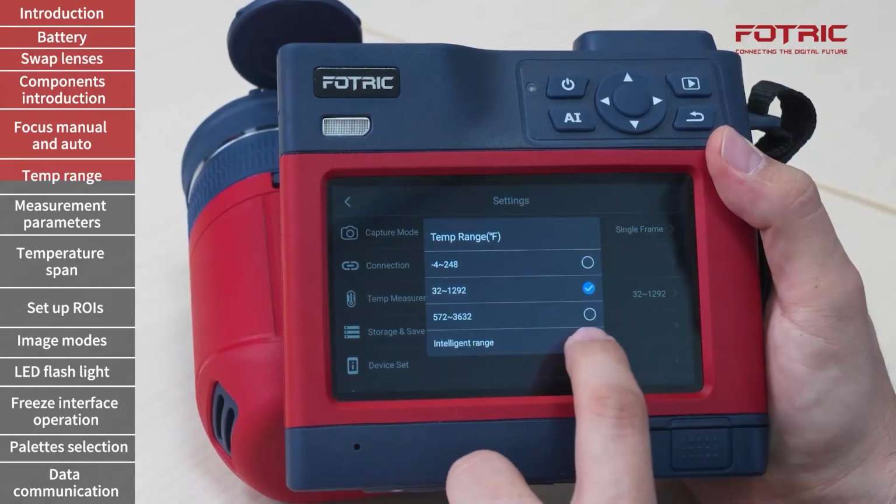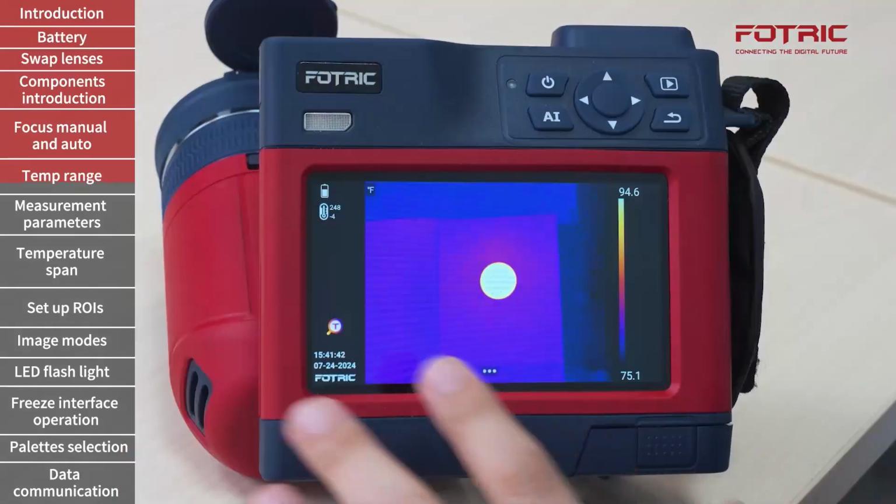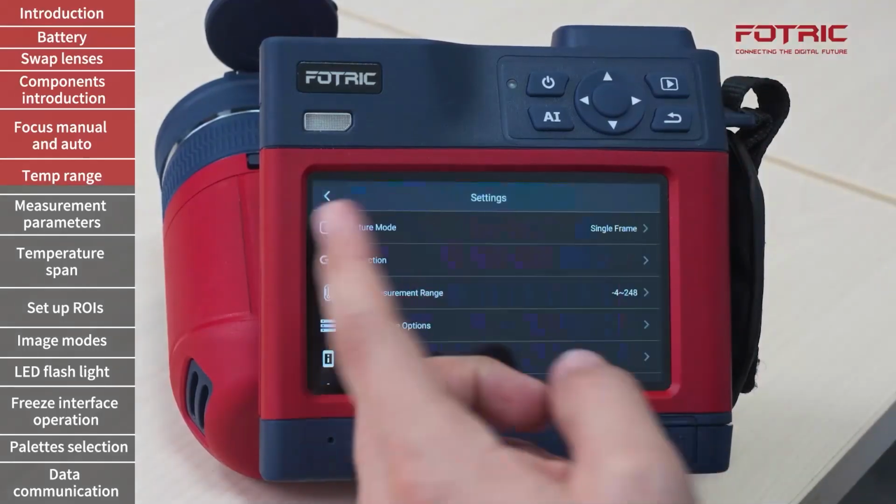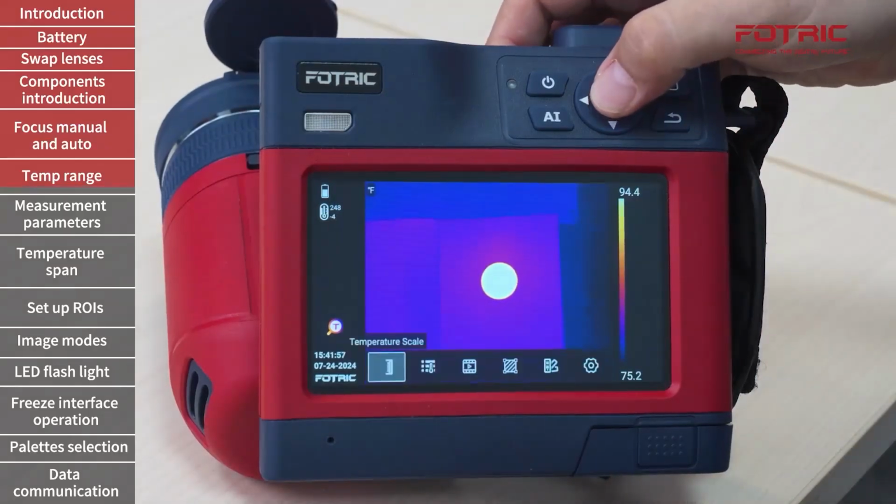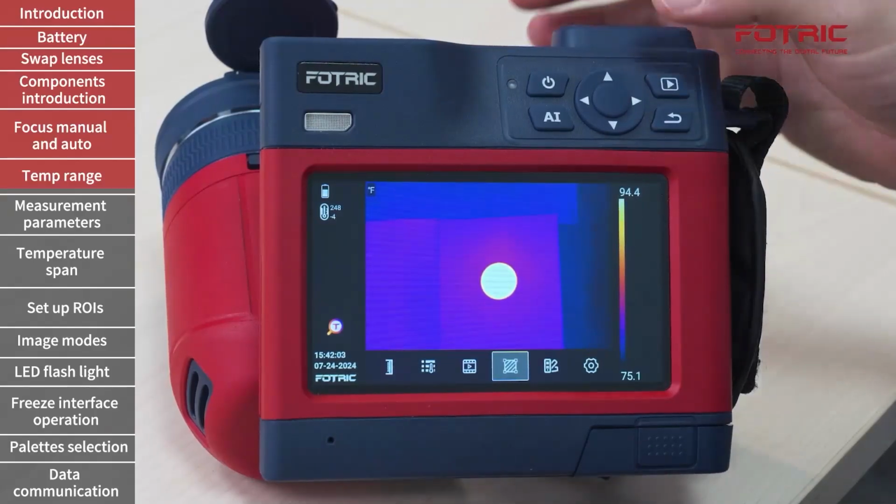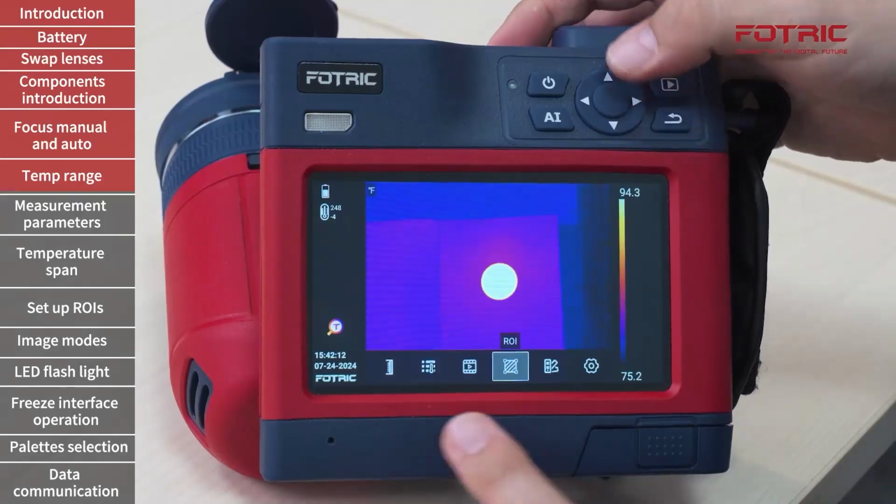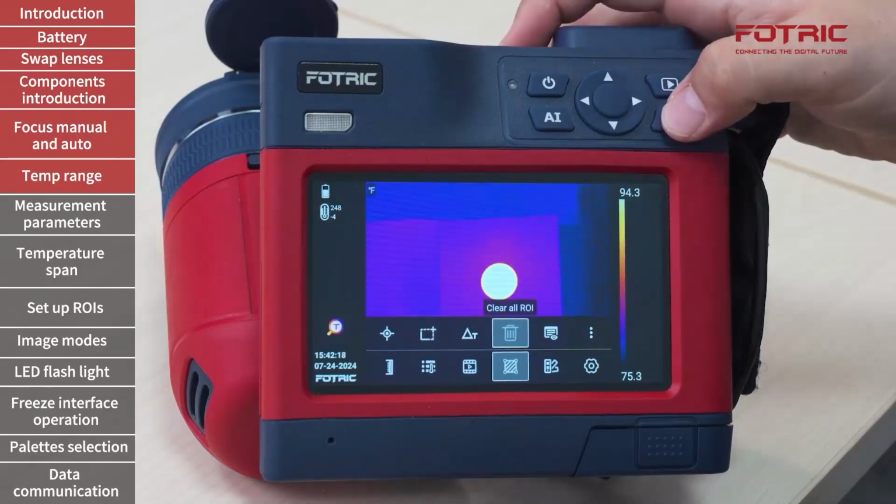I can also use the intelligent range. The camera's menus can be accessed from the touchscreen or from the directional buttons. I can tap on the three dots on the screen, find any of the sub-menus, or go to the settings just by tapping on the screen. I can also do the same by pressing the center button and navigating across the interface. This is particularly useful during winter when I'm using gloves and it is hard to use the touchscreen. Whenever I stop at an icon, I will see the name of that specific sub-menu. If I want to enter, I will press once more and I will move to the feature that I want to use.